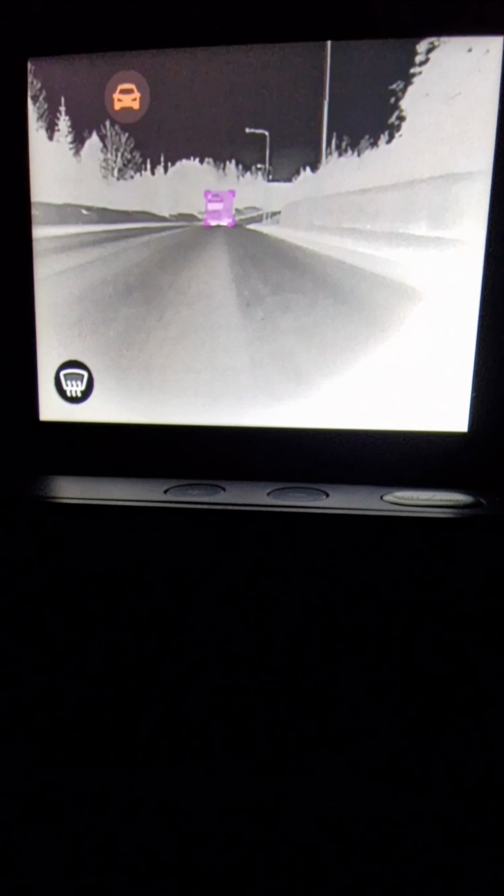The thermal image shows very well all the things that I want to see. The pumps there, they are heated. There's a car, it recognizes it. It's far away, so it's green. Then there are yellow and red boxes around the car when they are closer. I will change to some other spot so I can show that now. Here we have a truck coming.